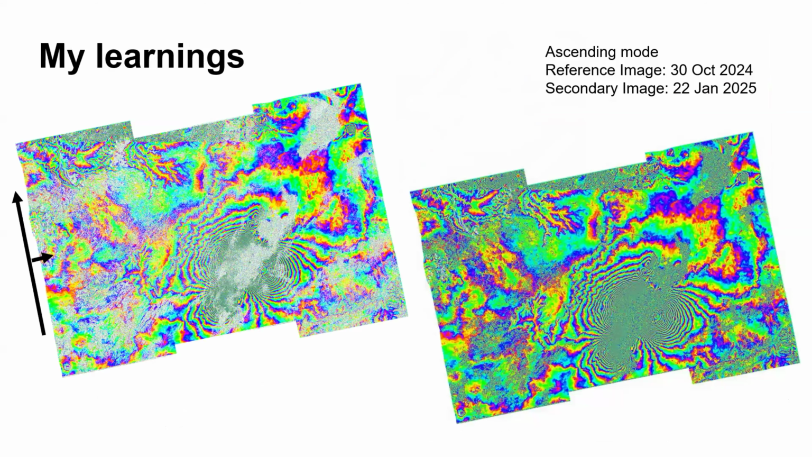For me, it was quite difficult because I am a Windows user, so most of the time I spent on virtual environments learning how to do that rather than analyzing the data. But somehow I managed it. I followed the instructions. One of the reference images that I used was from 30th of October, and the secondary image was from 22nd January, I believe.